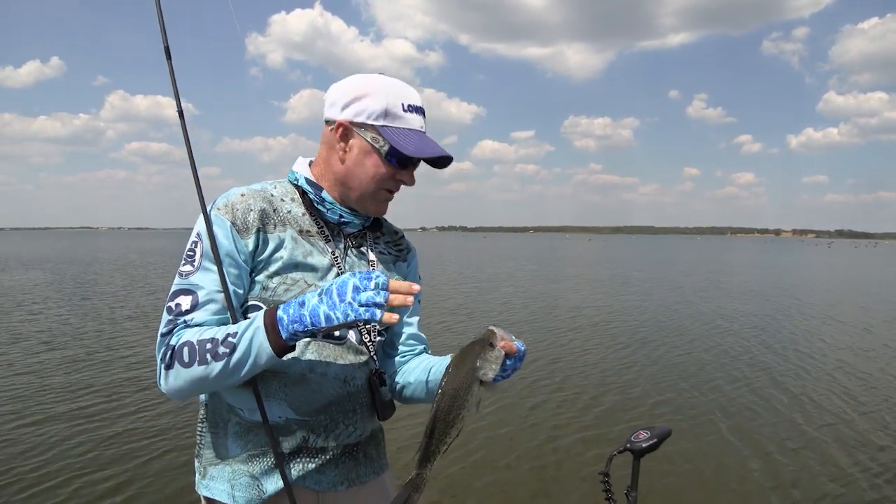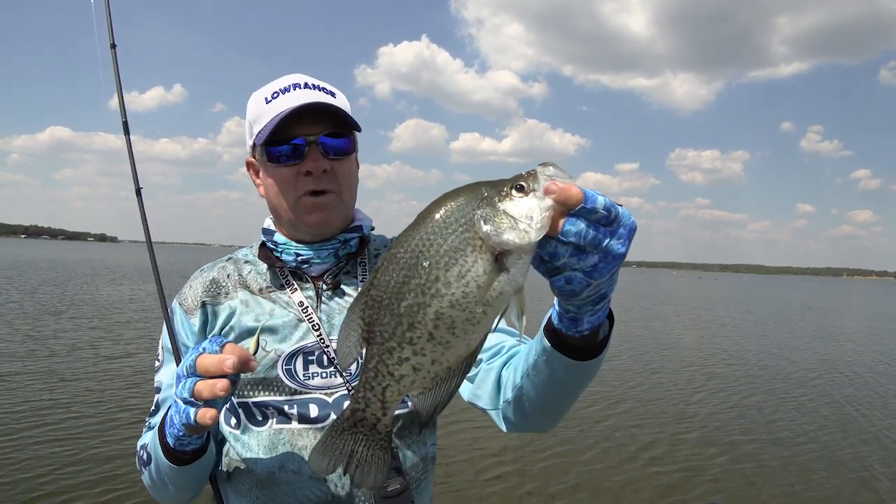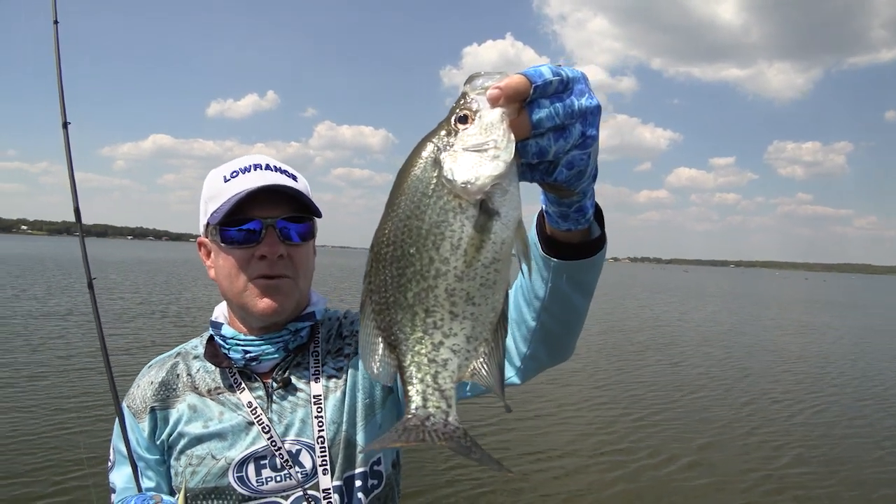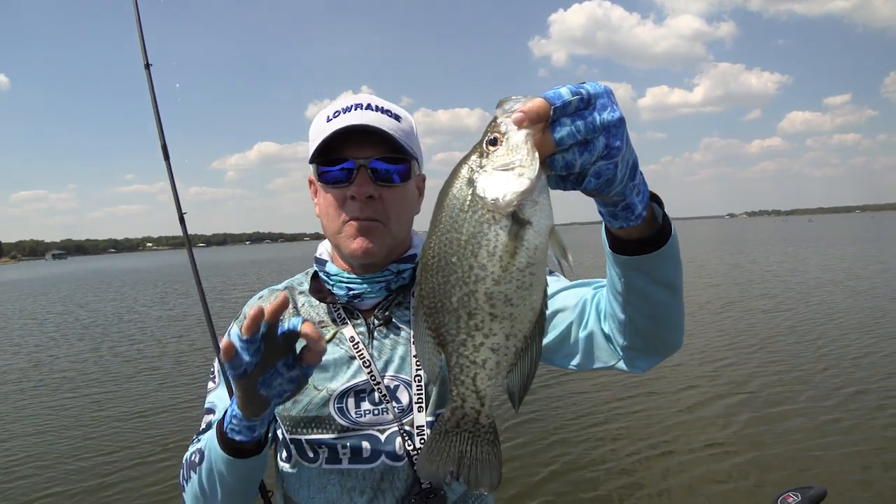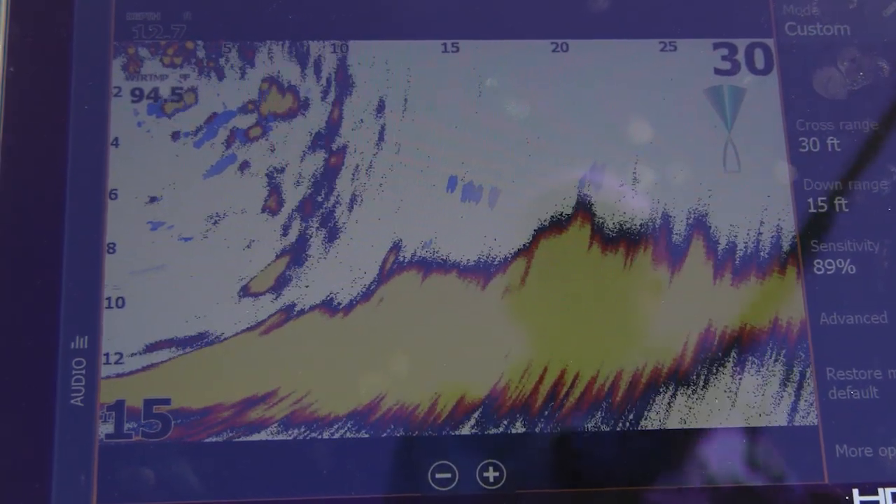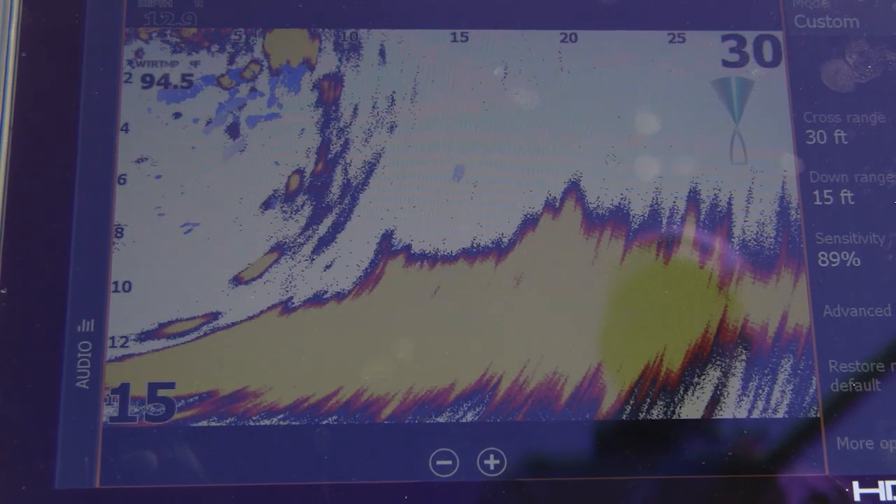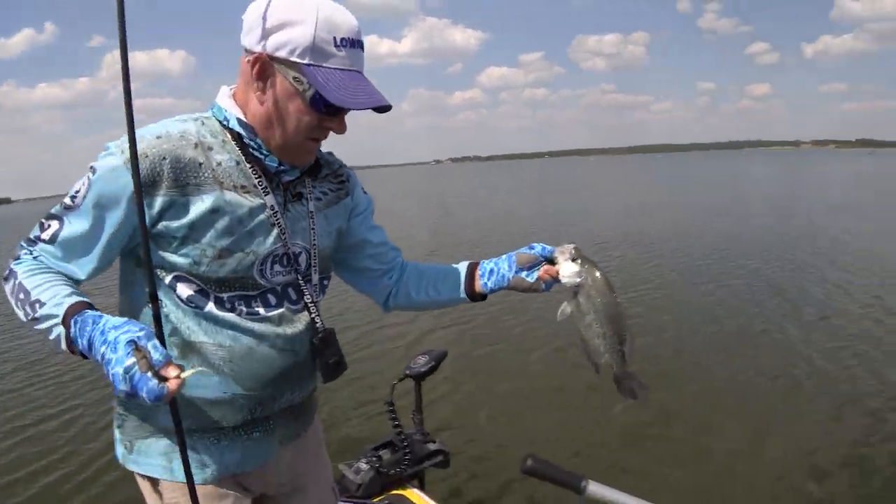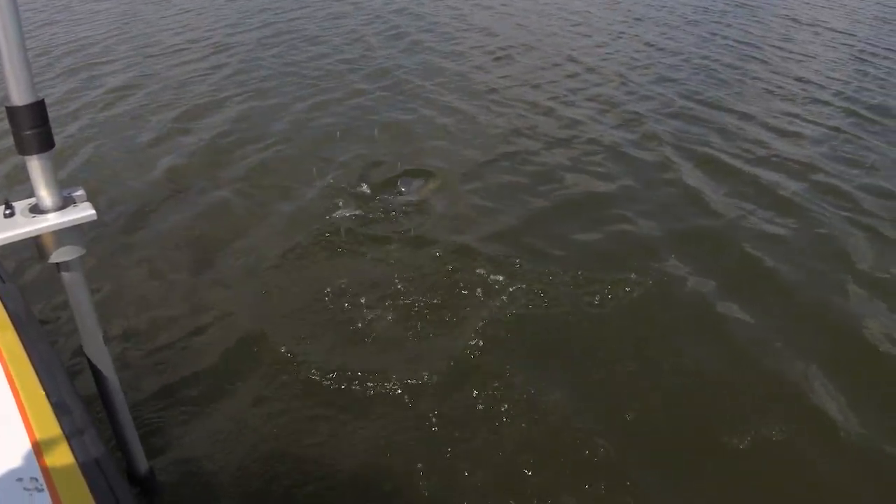This Lowrance live site unit, its transducer, plug it in your HDS, tweak it out, watch the crappie swim around the brush piles, watch them swimming under the boat docks, watch them swimming around the bridge piers and pilings. Then you can watch your jig go down, hop it up and down, and in real time you can watch the fish swim over and bite it. That's just pretty darn incredible right there. Back he goes. If we were keeping them today, we would have a nice mess of crappie, I guarantee you.